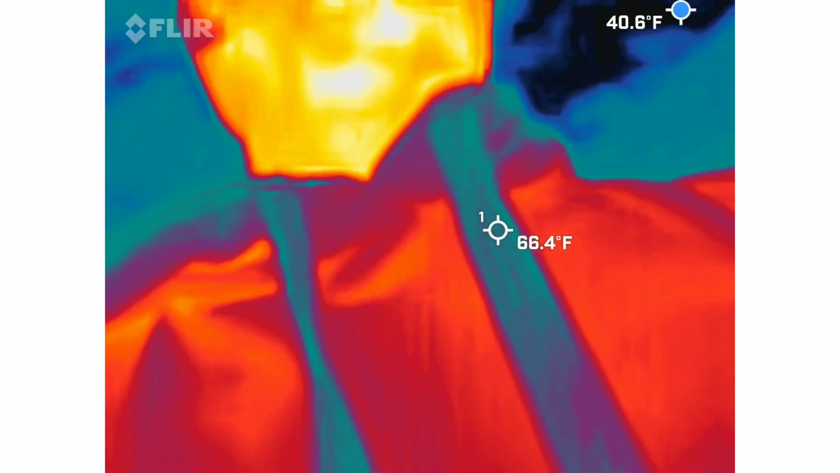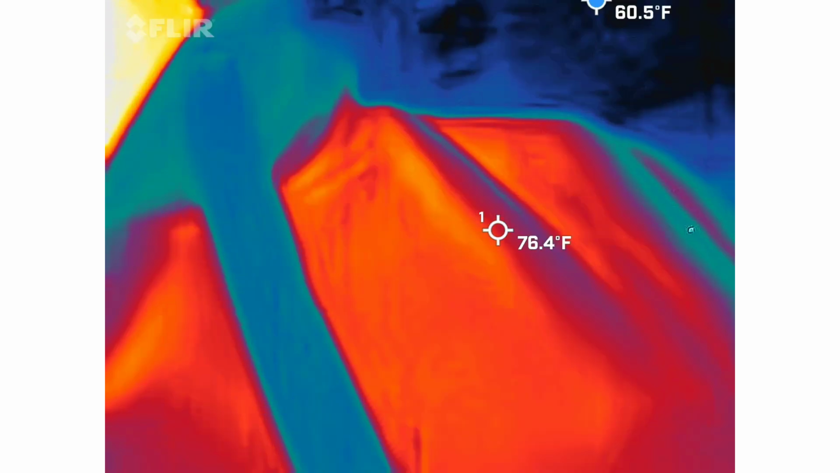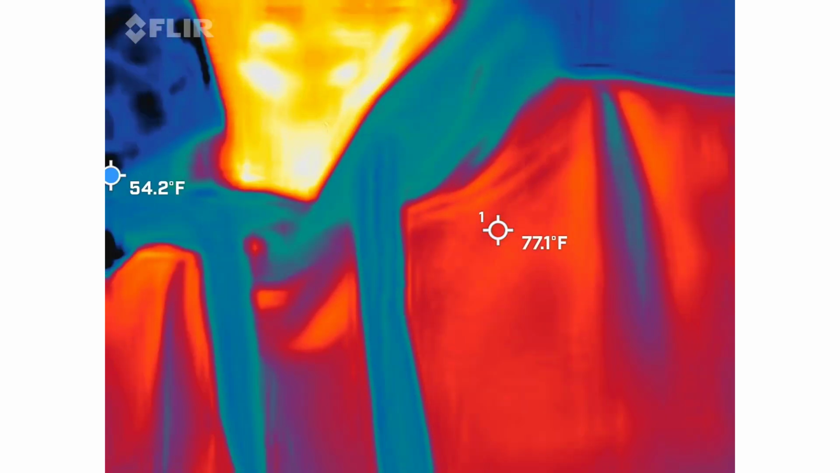Actual ghosts. So this is a FLIR camera. What does that mean for you? This is what firemen use to actually help save people. So this is a real deal here. I have it set up in a certain specific way on purpose, so you should be able to see me, orange, red, and yellow guy.